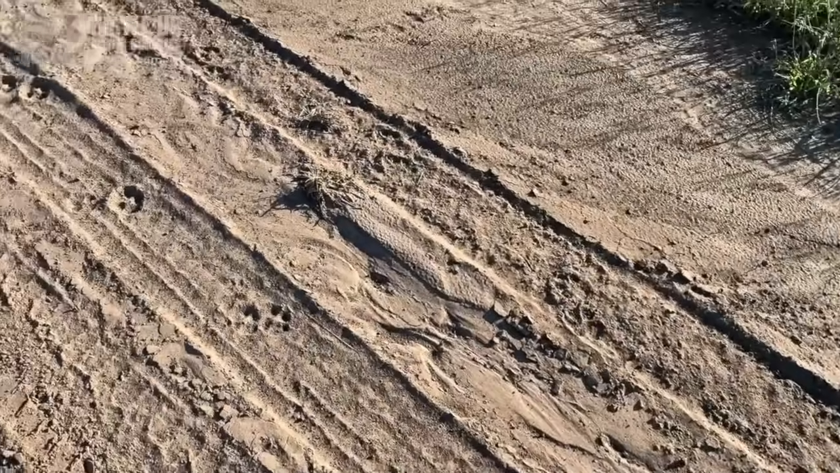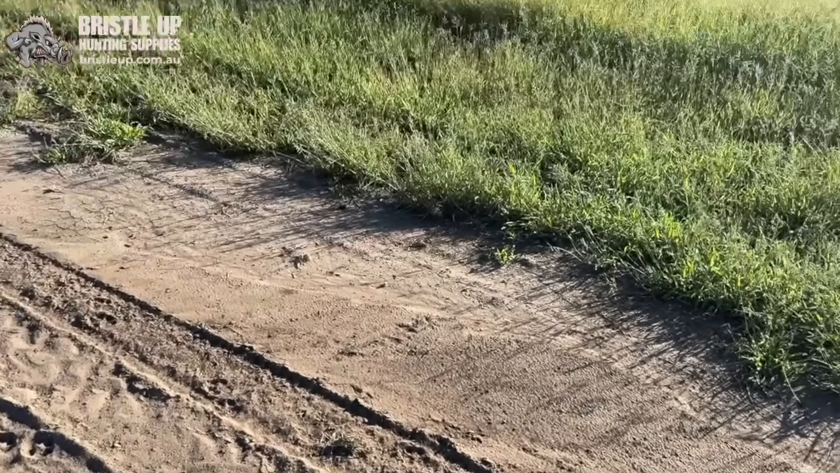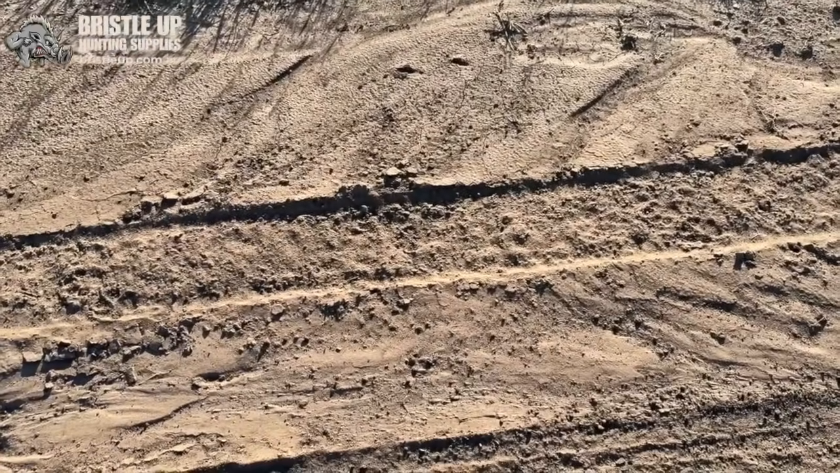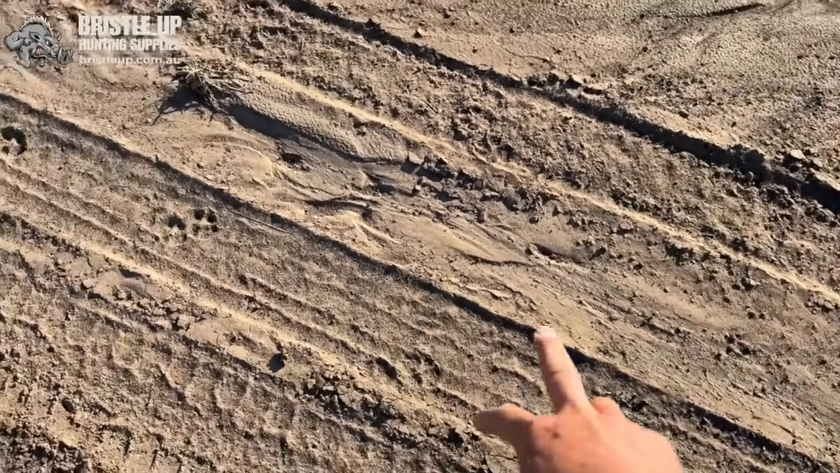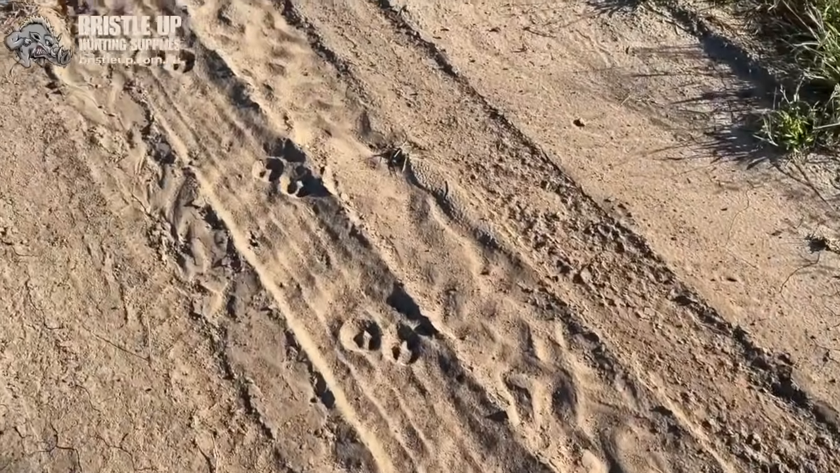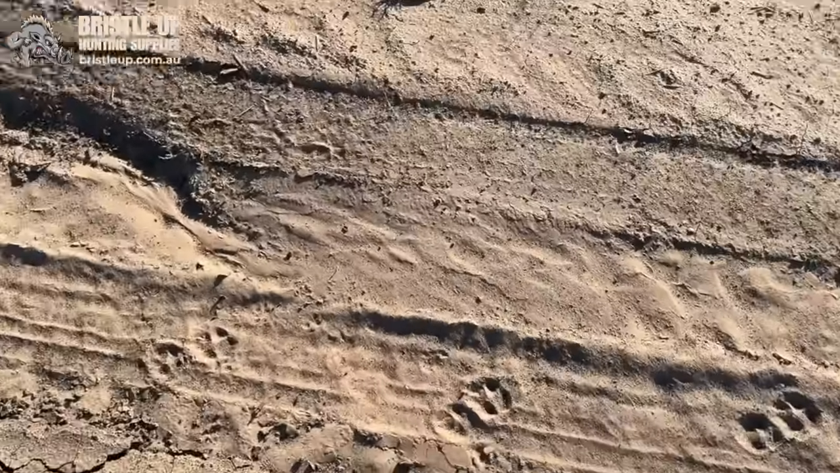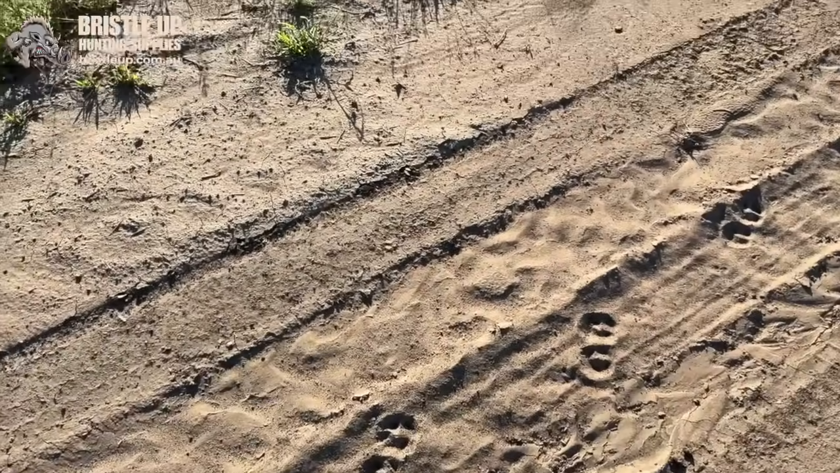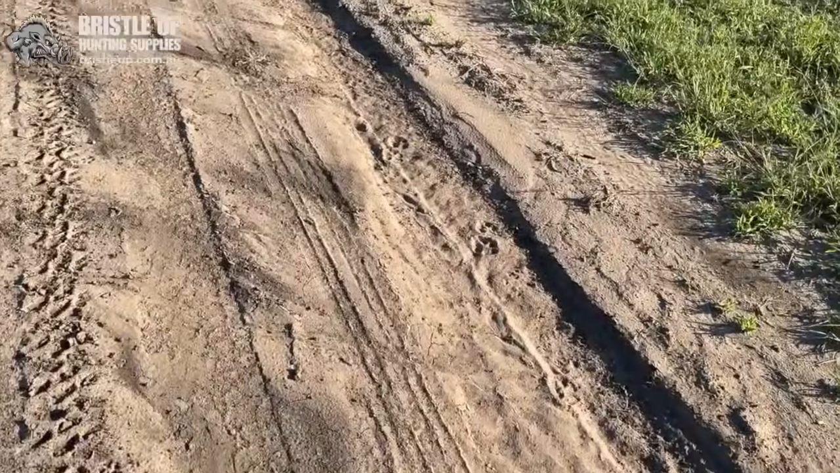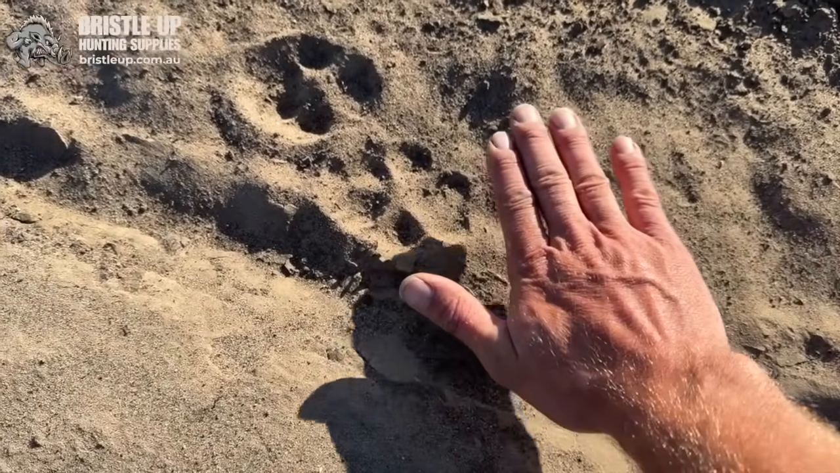I'm just coming down here to work, and here's where my wife drove yesterday down the tracks. We had to come back from town through the other end of the place because the water's up. And look at this, we've got these two sets of dog tracks going down the track here from last night. I think I saw something in there the other day too, so I might have to bring some traps down here as well and see if we can pull them up. There's no cattle in this paddock. It's a pretty big dog, the size of the track fits in my hand.